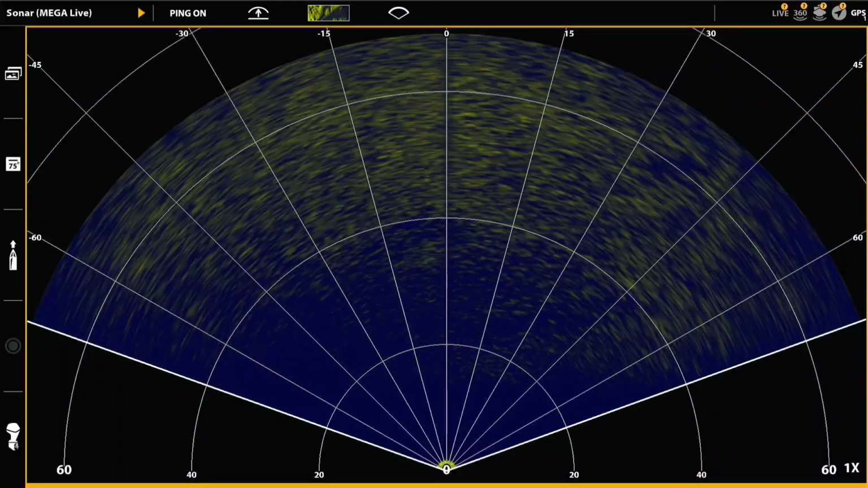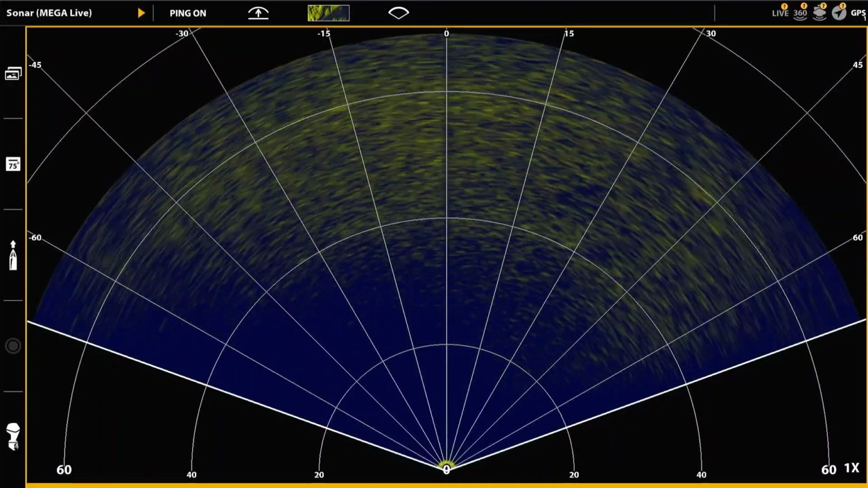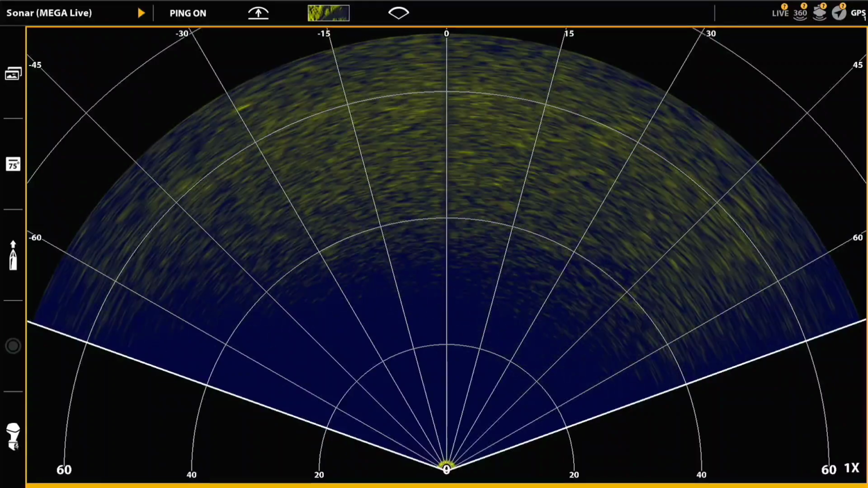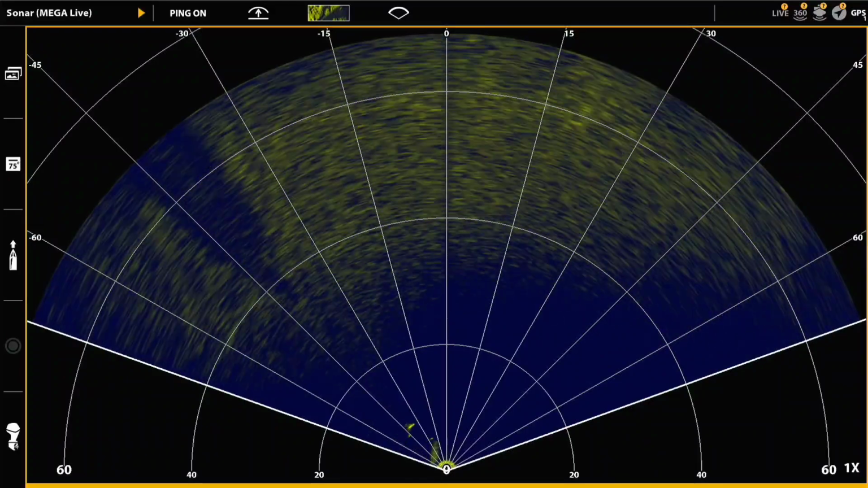In a second, you'll see on the left, way out to the periphery at about the 70-foot border here, a couple of fish start showing up. I had no clue these fish were here. I'm just sort of moving the transducer around, seeing if I can find anything, and here they are.